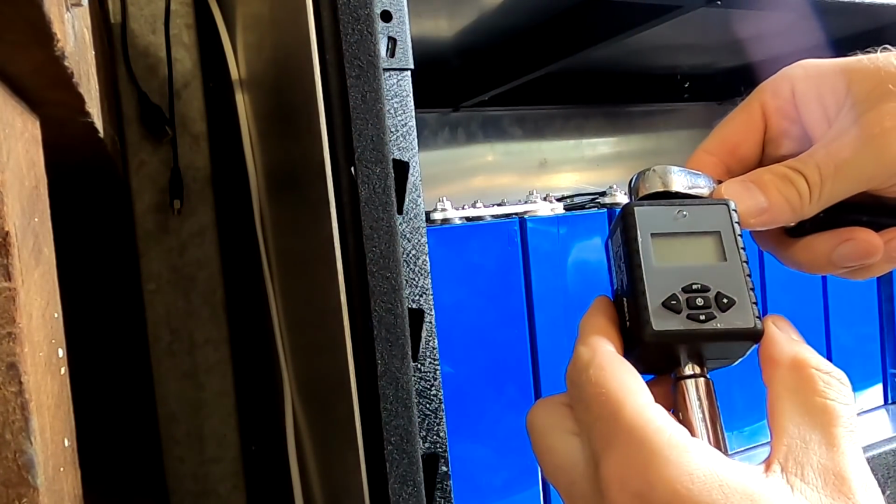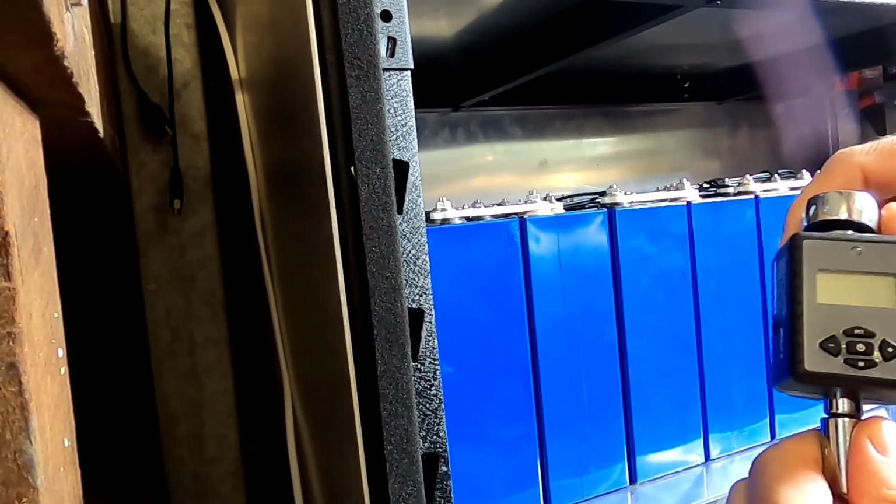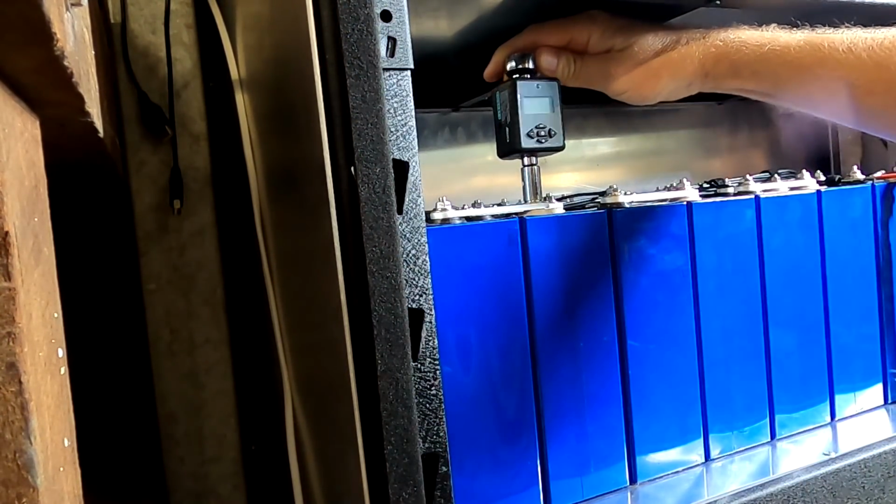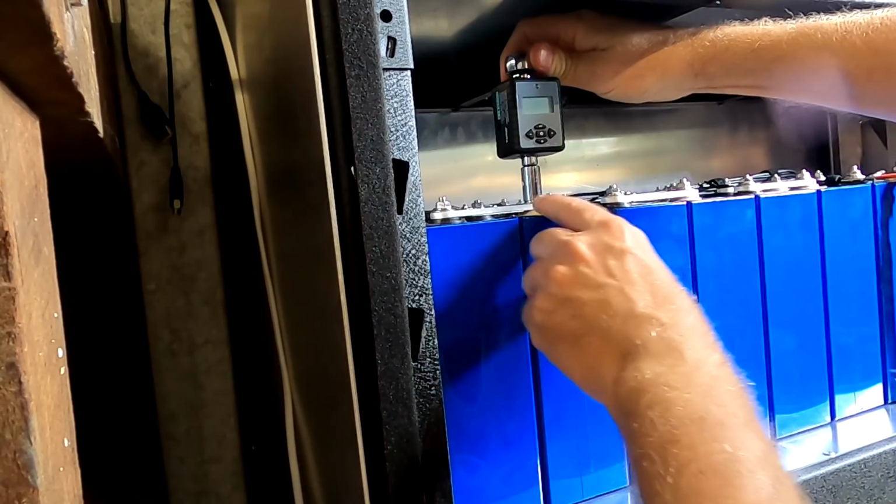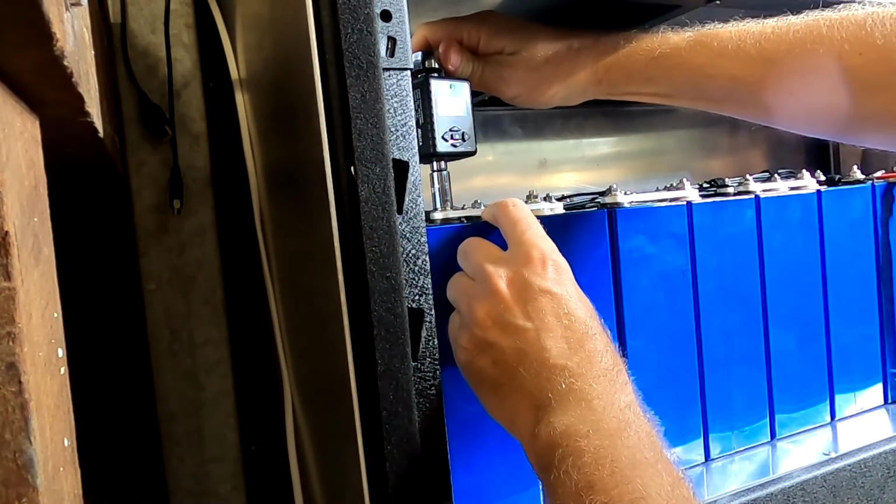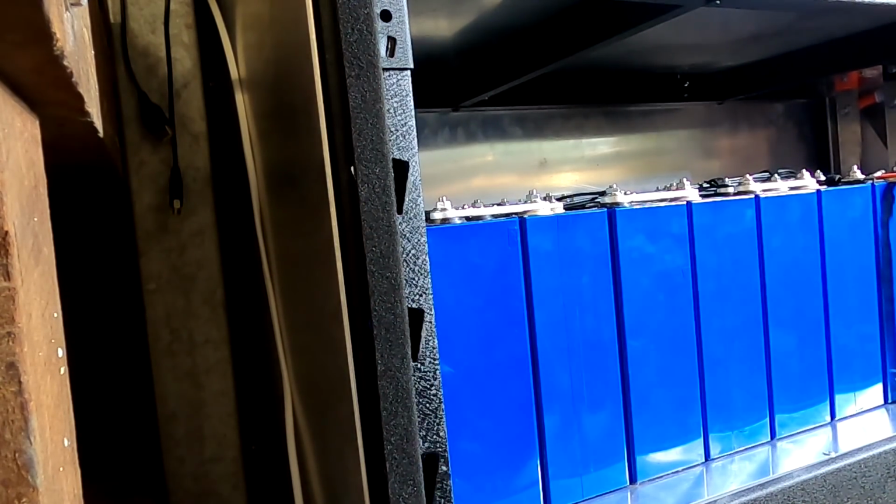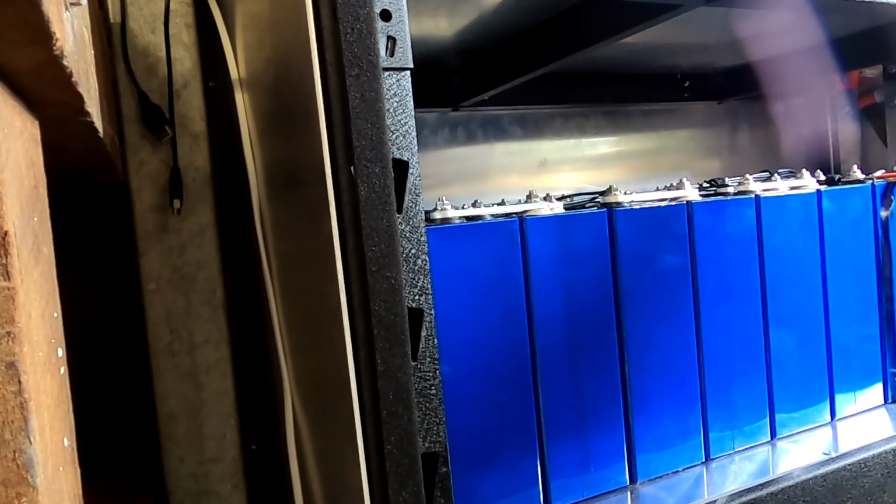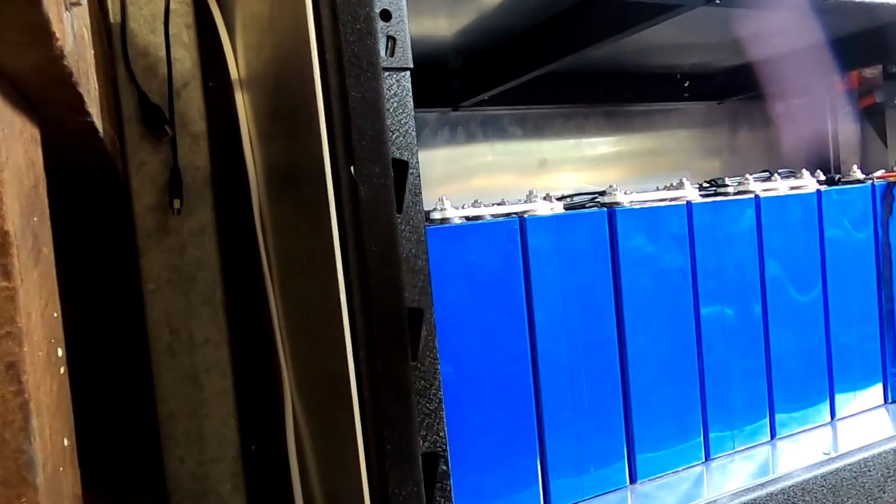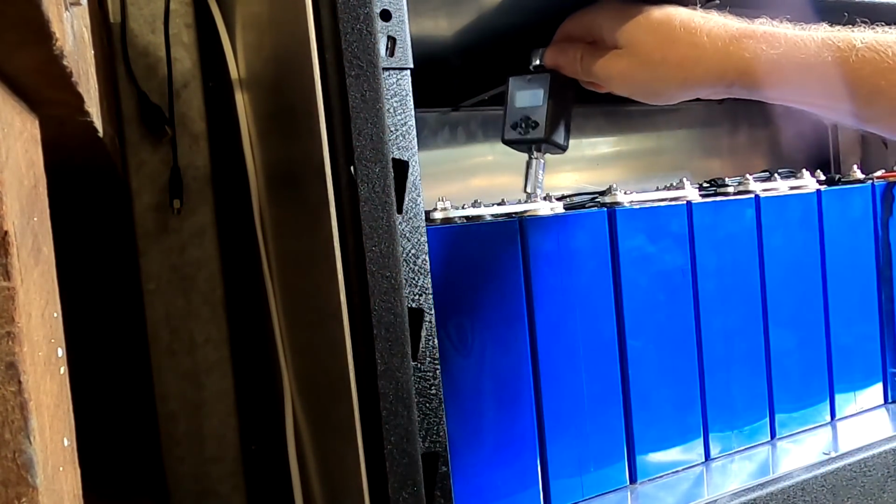Okay, let's check these settings again here. 4 Newton meter. I just want to see. I've checked them 3 times, I'm sure. There you go. Yeah, 4 Newton meters. Okay, so what the hell is going on? Okay, I'm turning off the battery now here. Circuit breaker is off. And we are taking off this bus bar.